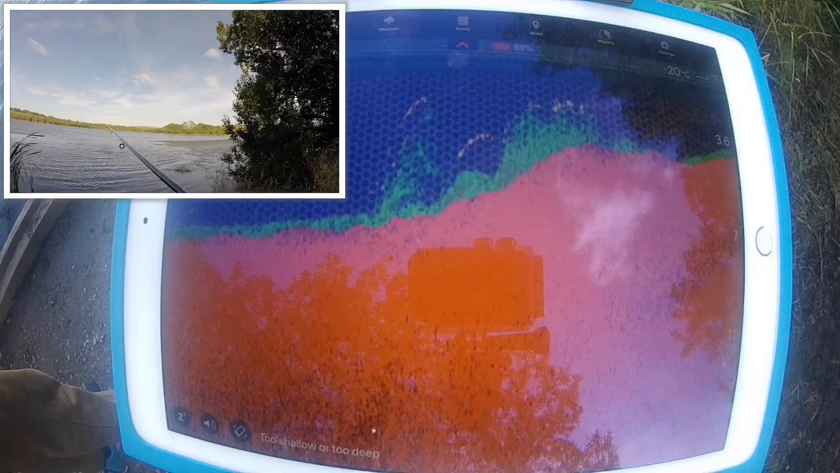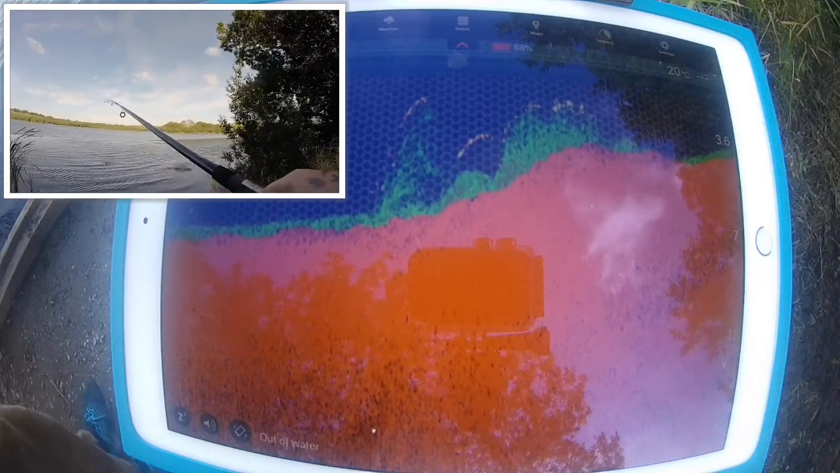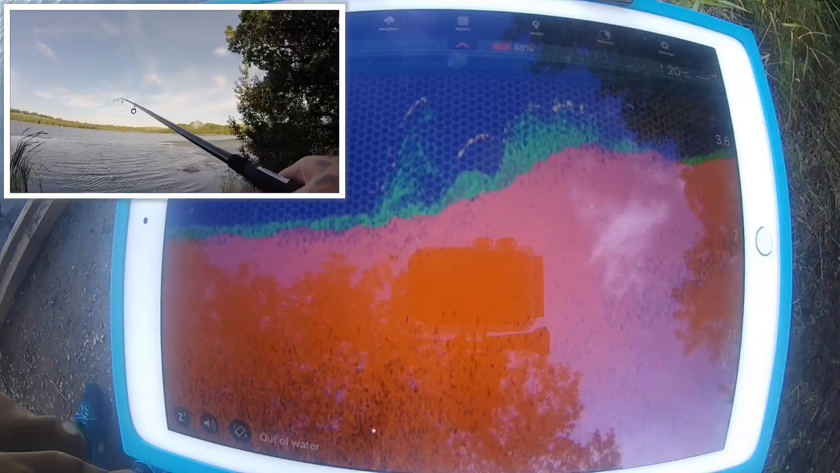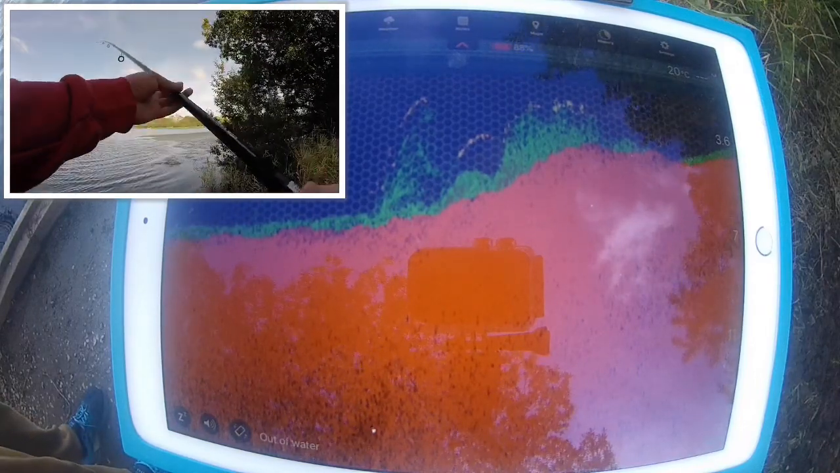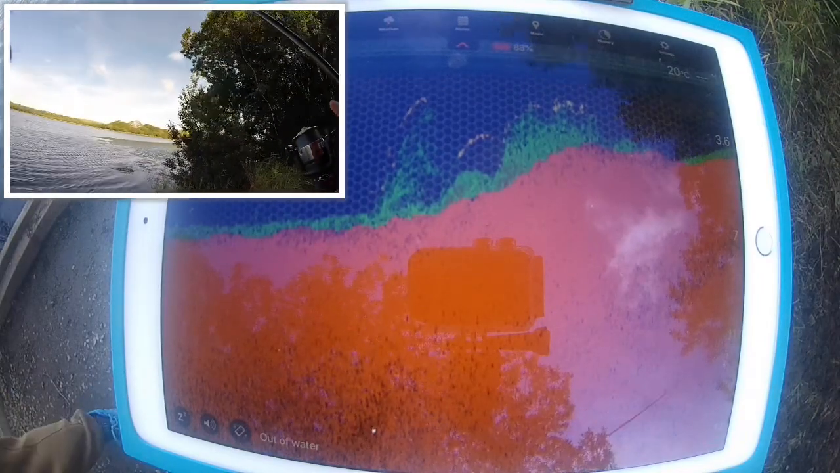But yeah, I'm very happy with the way the Deeper works, and it will be replacing my other Deeper, I believe. I probably wouldn't go for the GPS version, because as you can see down here in the Crawl, it doesn't work very well, so just go for the Pro.